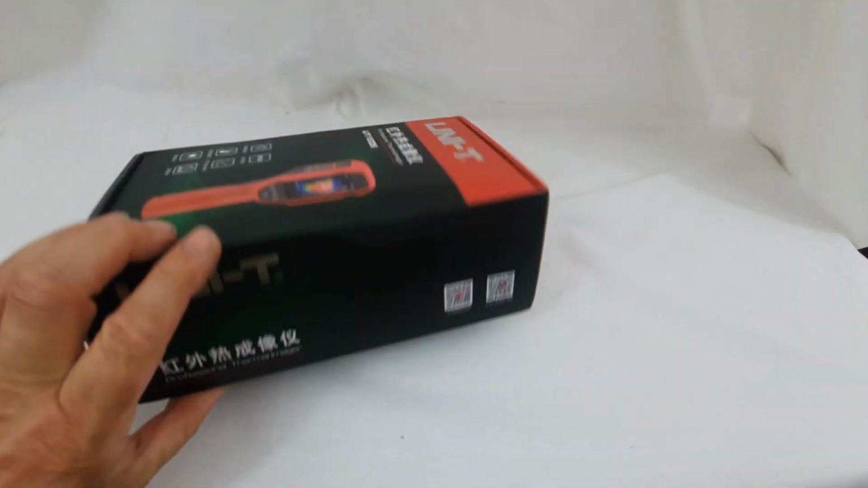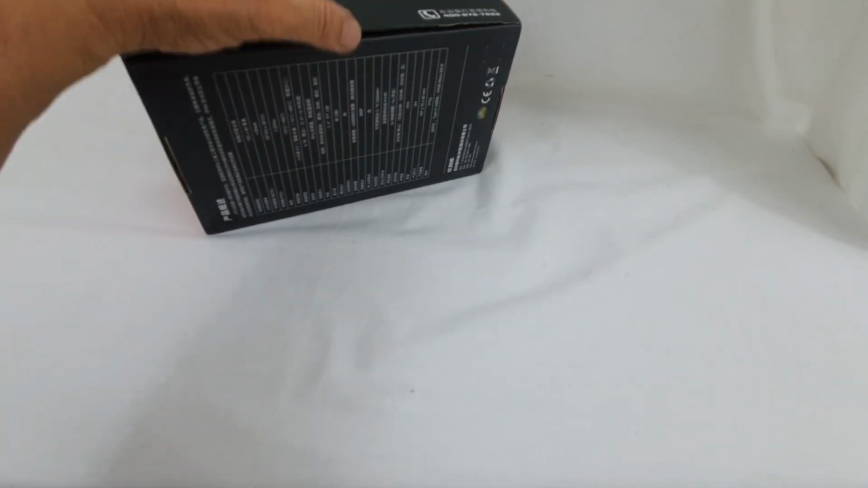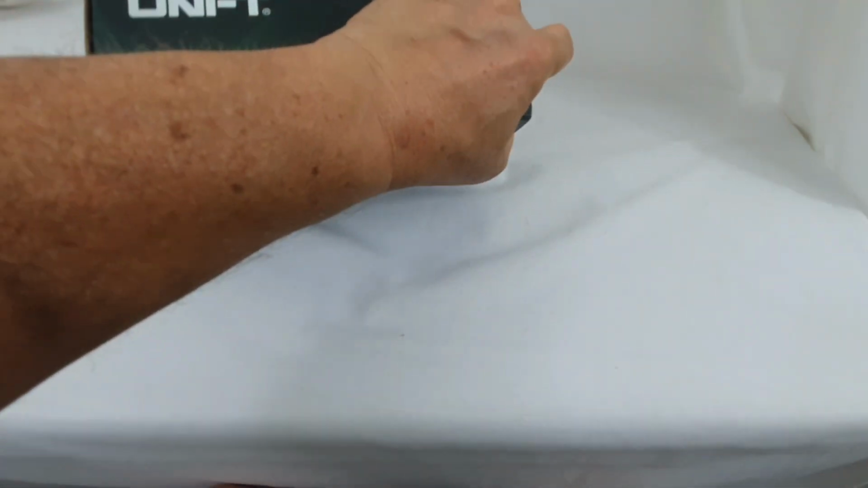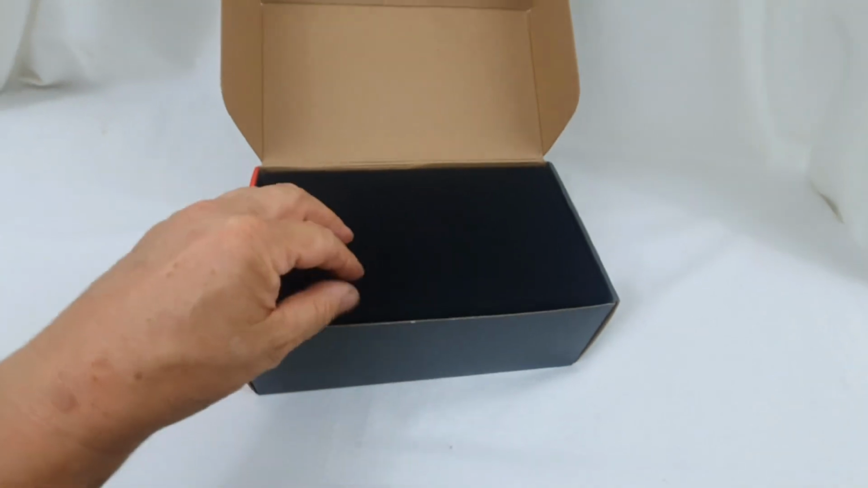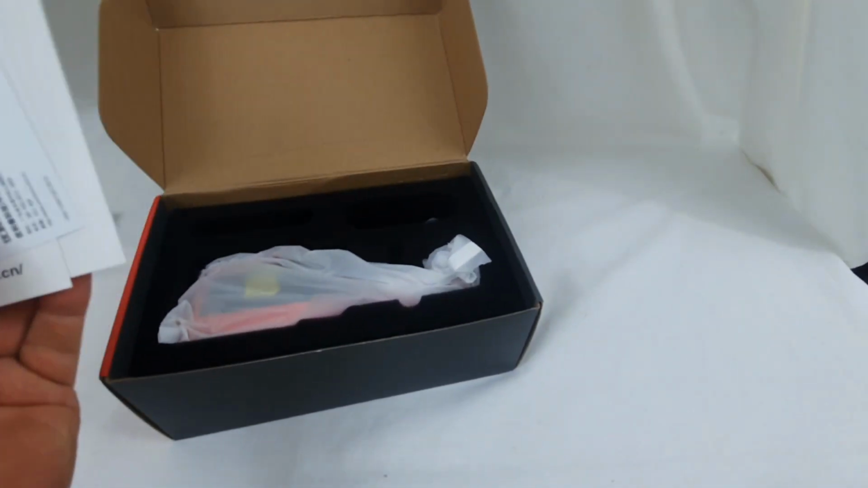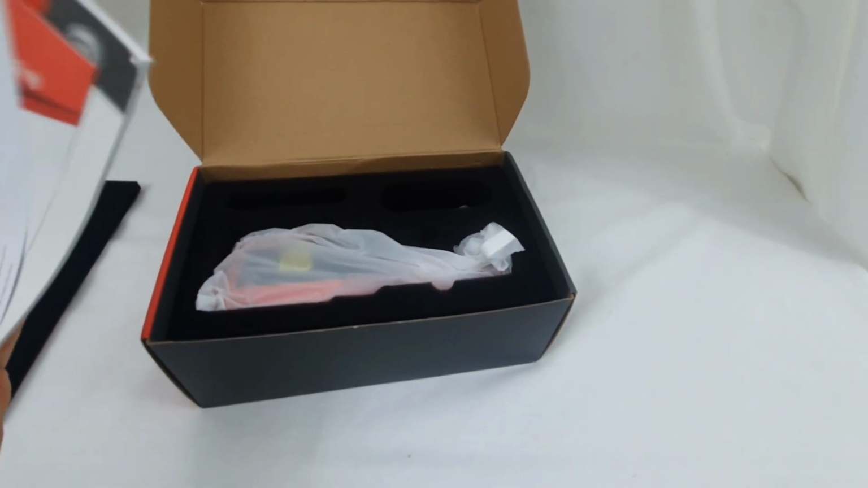How do you get into this box? That's one of those. Yeah, okay. And there's no seal on the box, so that's good. I didn't bring anything to cut into it with. Let's open the box. Ooh. Padding. Some instructions, all in Chinese.